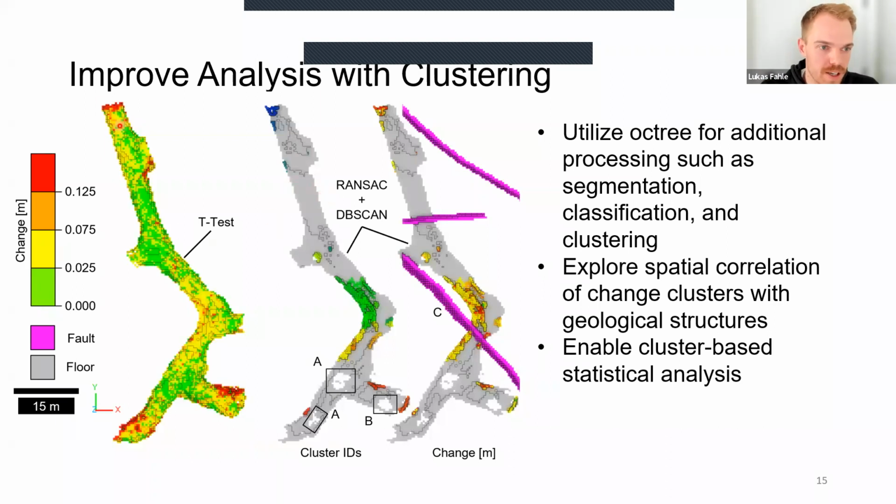And what you can see here is basically, again, the change detection results colored by the magnitude of change, resulting from our chi-square test. And then we utilize the RANSAC algorithm to segment out the floor. You can see that here quite nicely, how the floor is colored in gray. We have some areas here that weren't classified correctly because of some unevenness in the floor. At the moment, we just use a single plane fit for the whole drift, which has some limitations to it. And then other areas that actually didn't have any lidar points in them. So there's some blank spots in this region here.